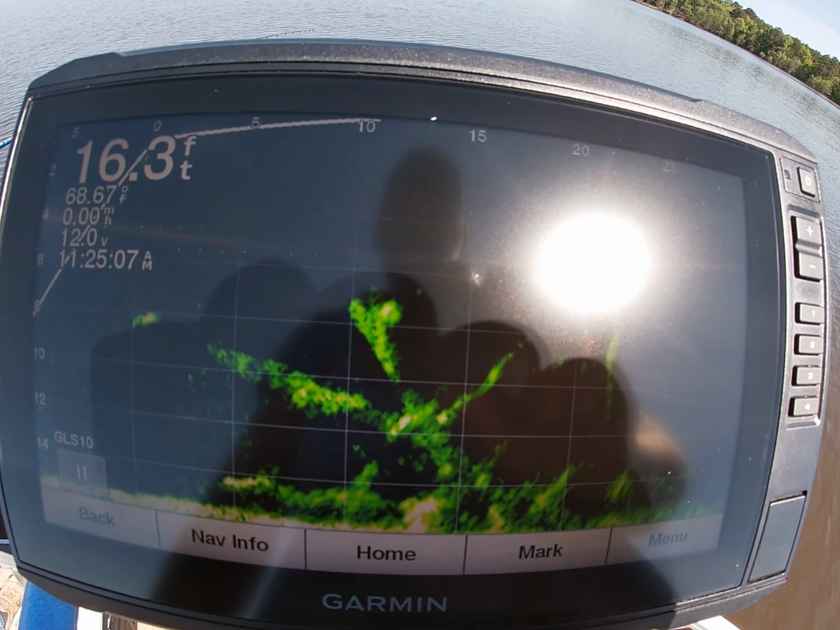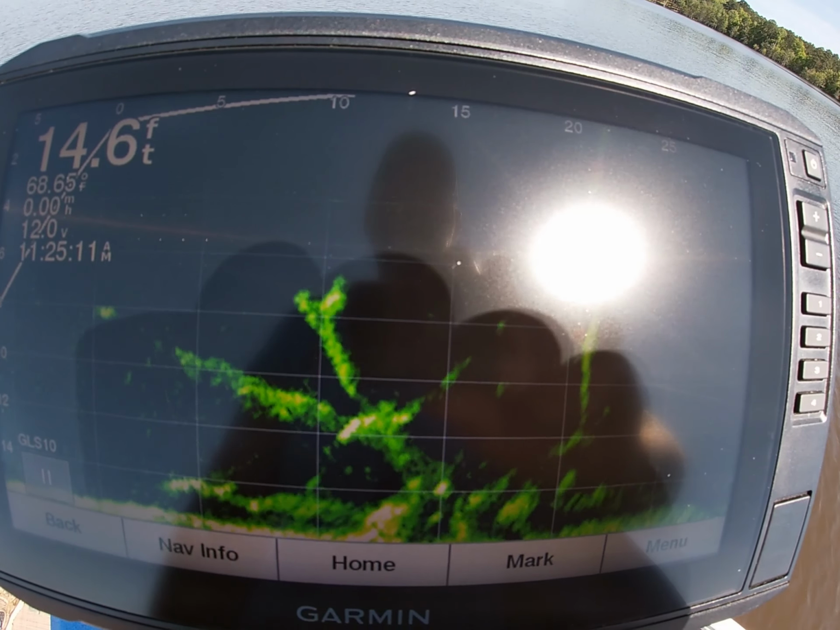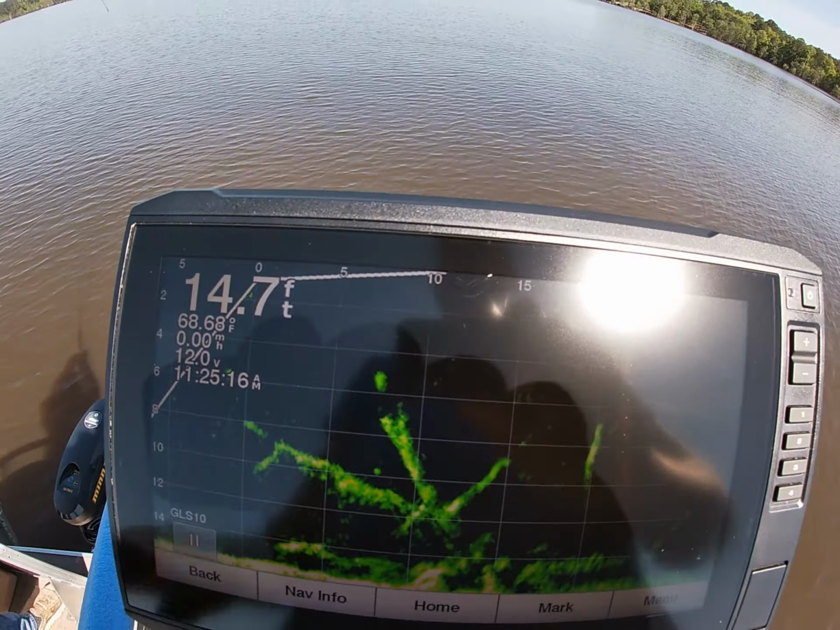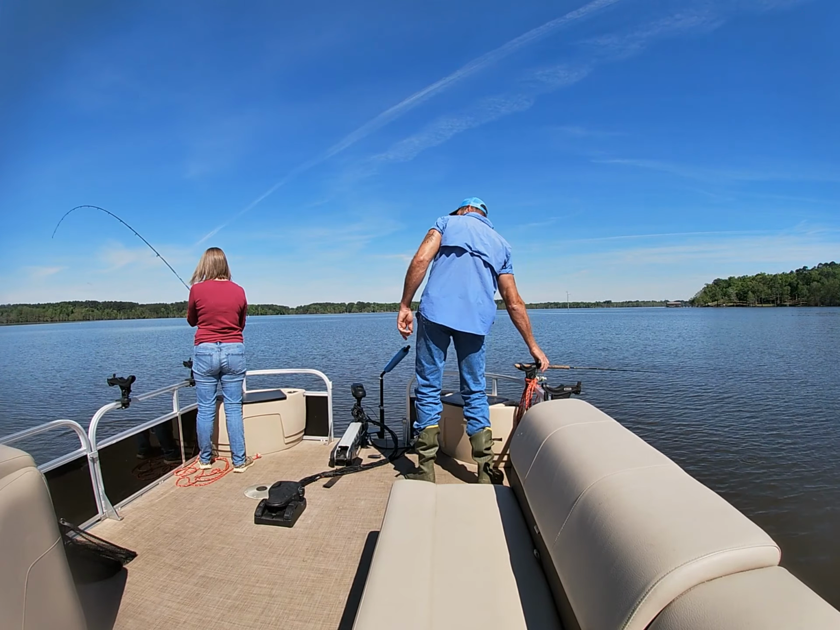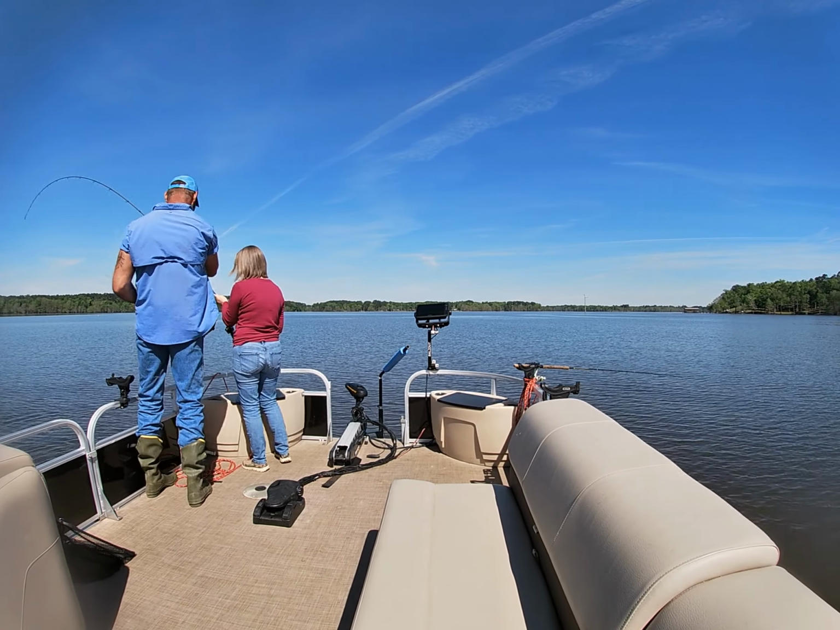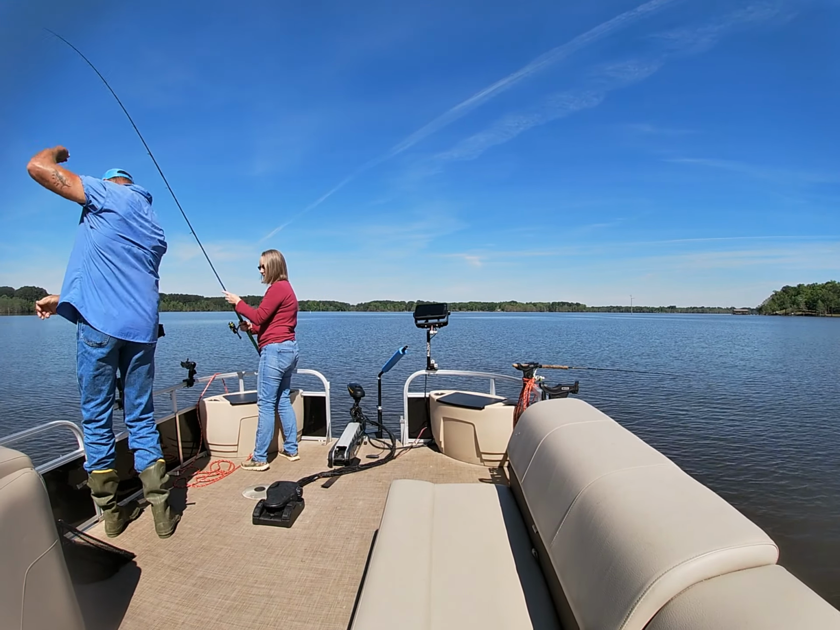Okay, you're right at him. He's fixing to get you. Here he comes. He turned. He's chasing it. There he goes. Got him, babe. I see your fish on the screen right there. I knew he was a big fish. He had it and swam back to the tree with it. It was sitting back on a tree. I didn't feel it. Good job, babe.